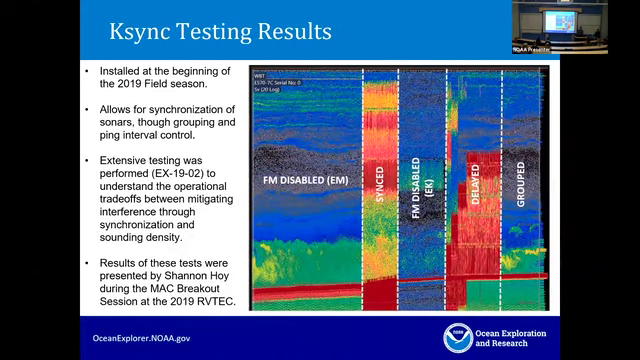During the shakedown cruise, we tested the K-Sync extensively. This is just to give you a sense of what some of this looks like. These are echograms from the EK80 sonar at a 70 kilohertz frequency. Running it with different sonars in different modes, you can see different interference patterns. This is with the multi-beam running, but with frequency modulated beams, and the multi-beam turned off so as not to interfere.